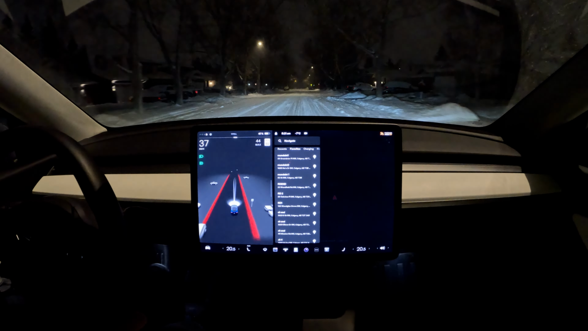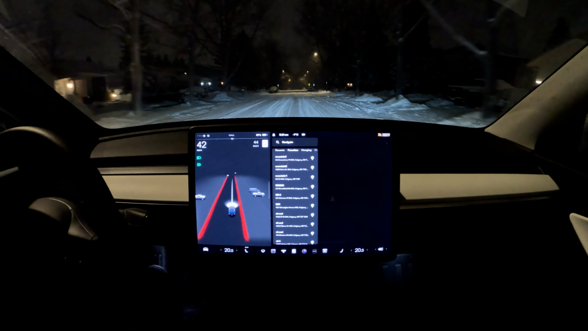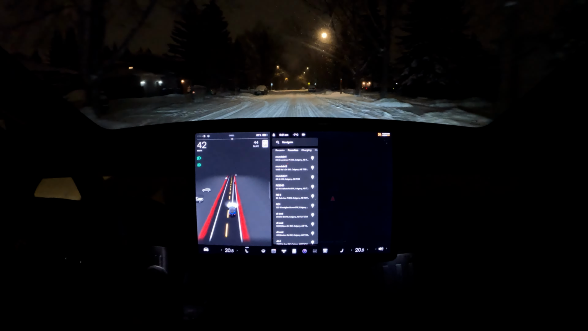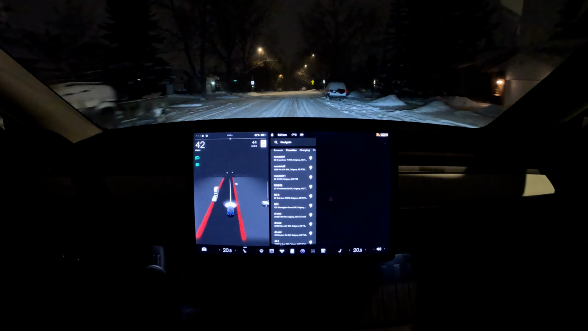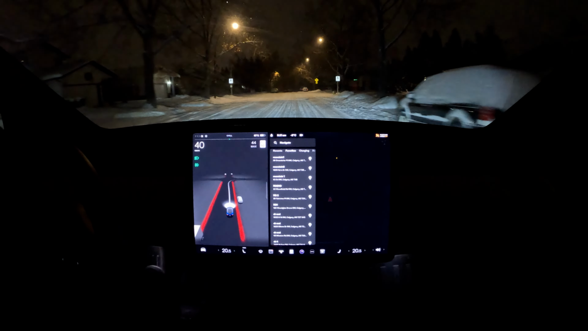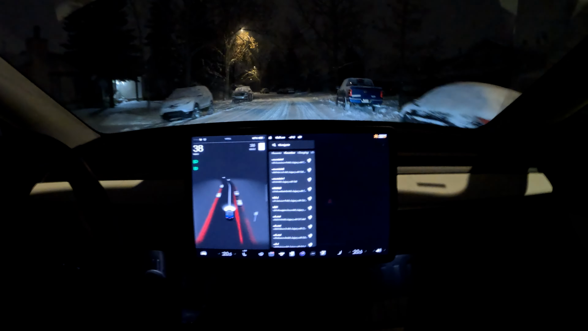So today we are doing another residential loop test. I find doing the residential loop test, internal roads have more snow, so it's a little bit more of a rough condition for FSD Beta, and it does make it a little bit more difficult. We had some fresh snow, maybe around an inch.